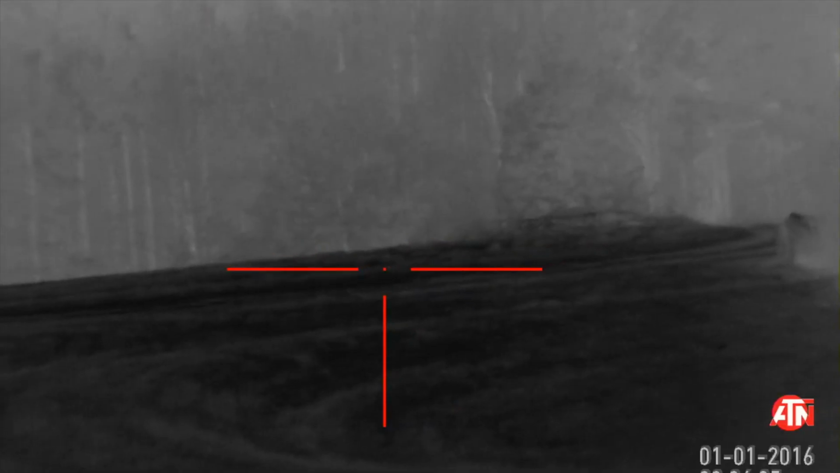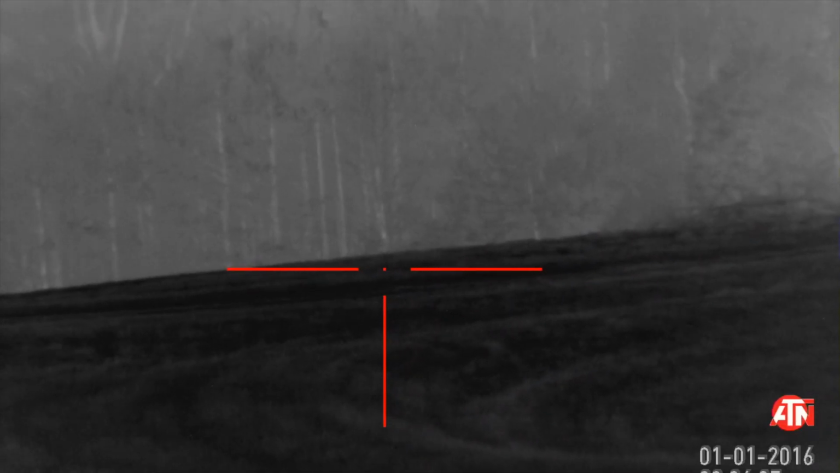Hopefully the coyotes are running good. We had some bad weather here the past little bit, so they're probably bedded down. But tonight is clear. It's cold. Everything you want it to be. So let's hope we have some fun. Hope some coyotes react.